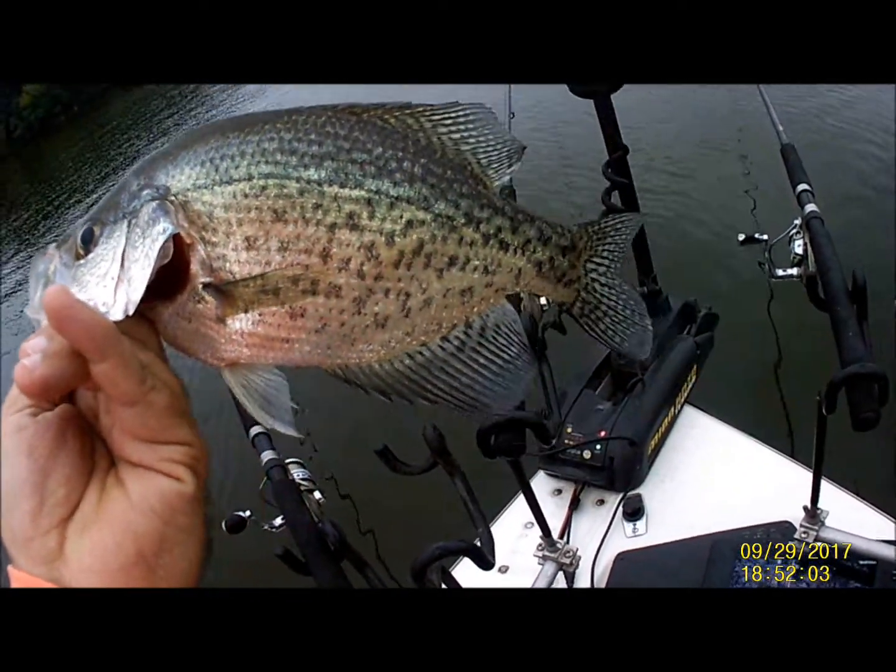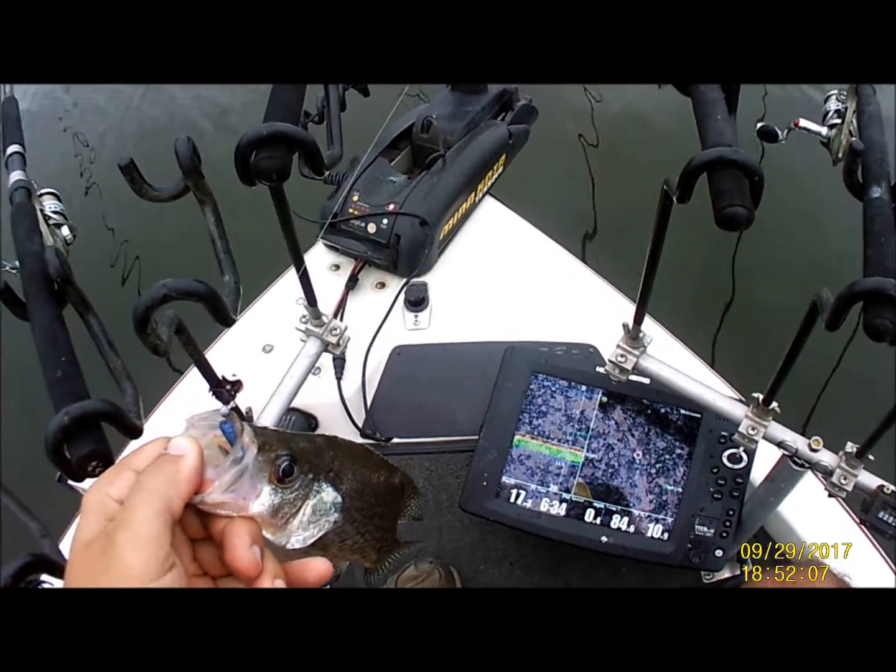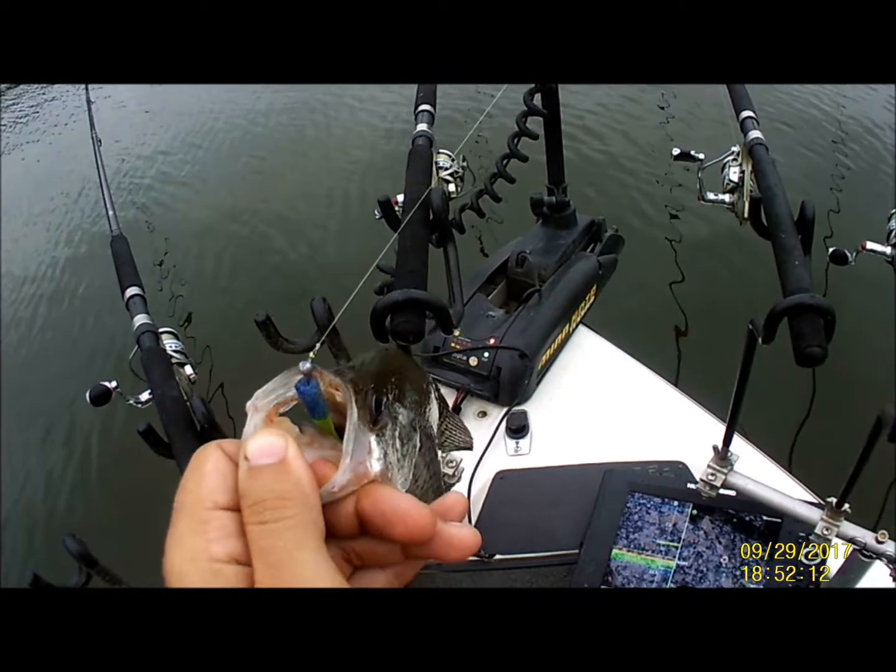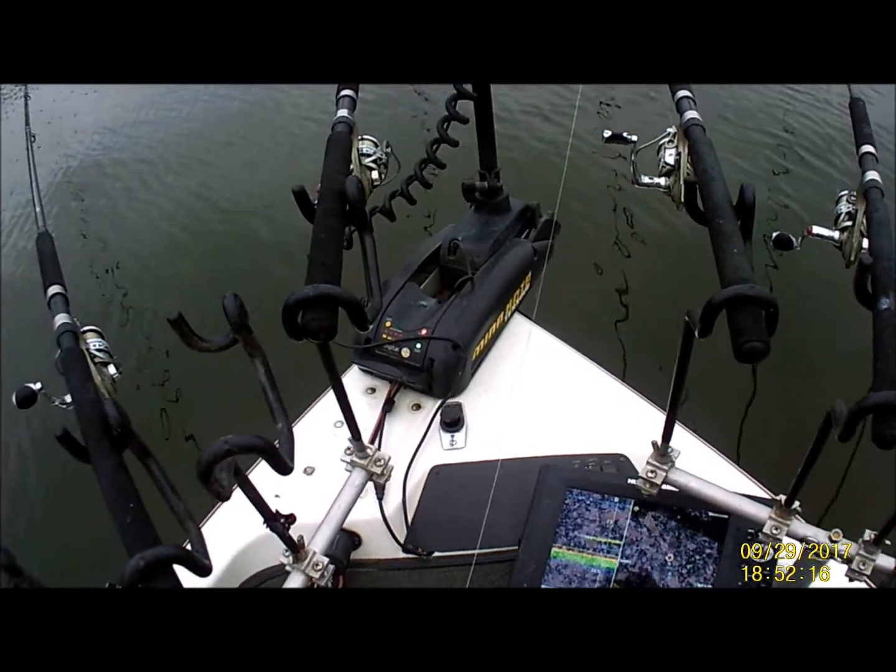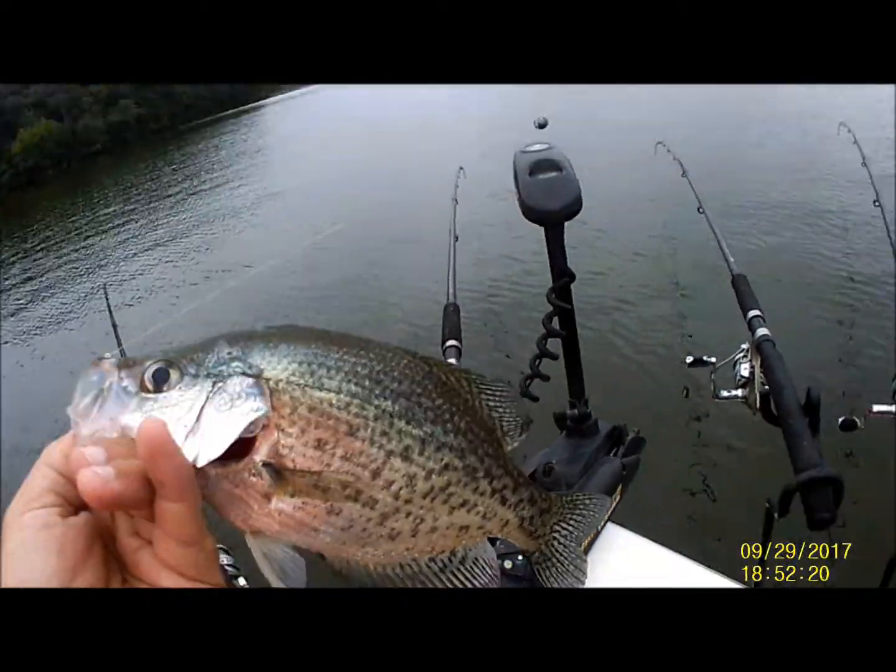Get you a couple different colors, see what they're liking today. Find you a little wood down there, old log, tree laydown, brush pile, couple stumps, whatever, even some rock piles. I've caught some on rock piles here on Tuckertown. Old forgotten crappie lake. Come on out and have some fun, folks.